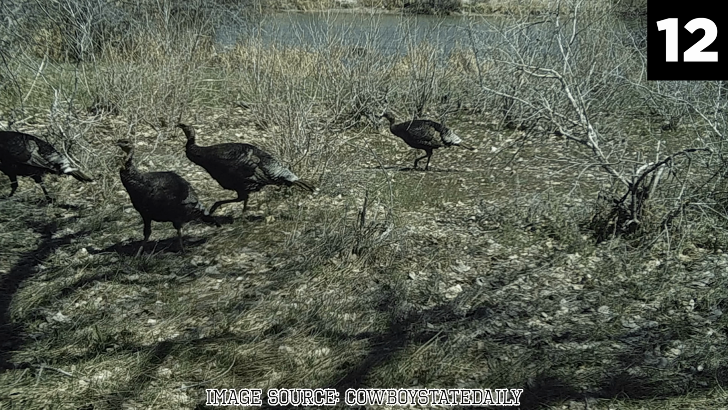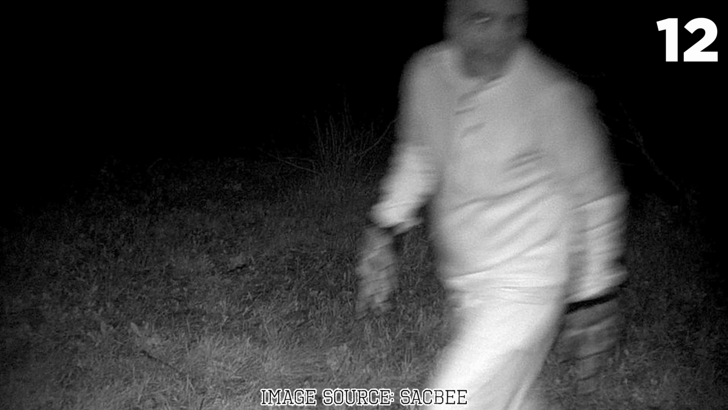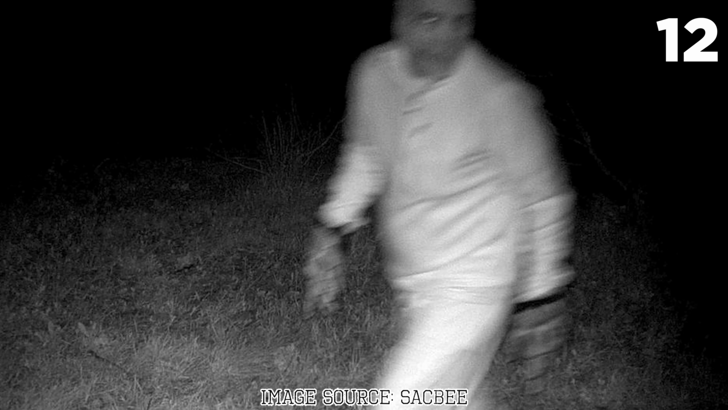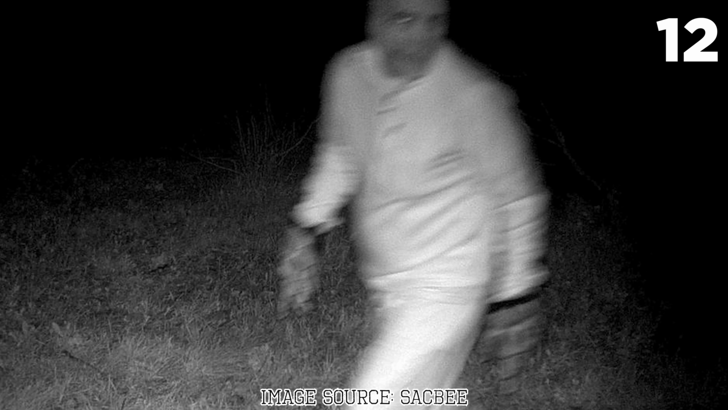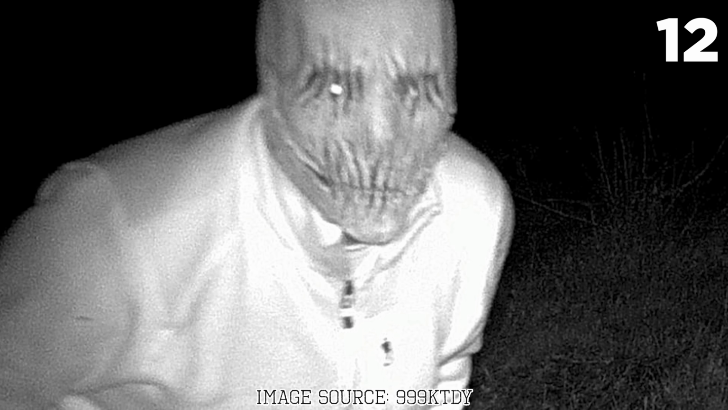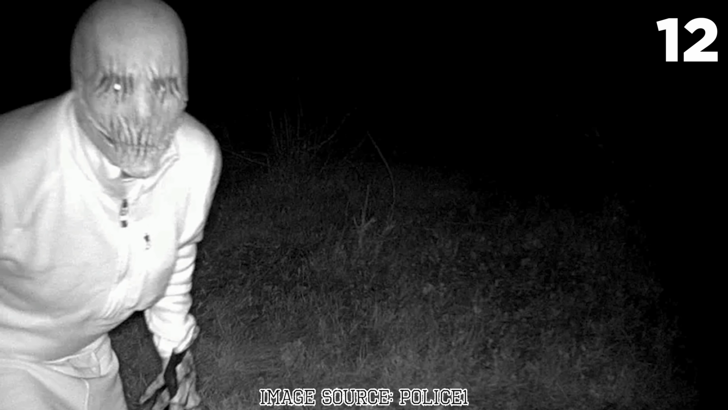Among the ordinary clips of animals, one stood out starkly. There, moving slowly through the darkness, was a figure, pale, gaunt, and unnervingly skeletal. The figure's clothes were tattered, its face mask-like, and its eyes appeared sunken and hollow. It seemed to wander aimlessly, an eerie and ghostly presence that looked like it had stepped out of a nightmare. The image was disturbing enough to prompt immediate concern.